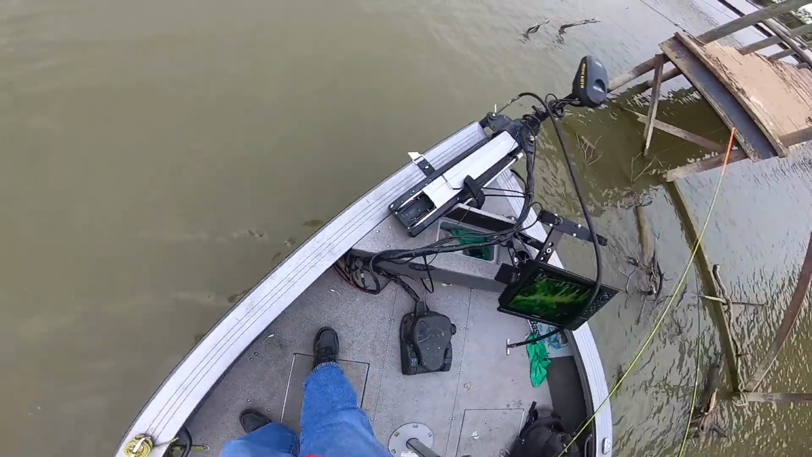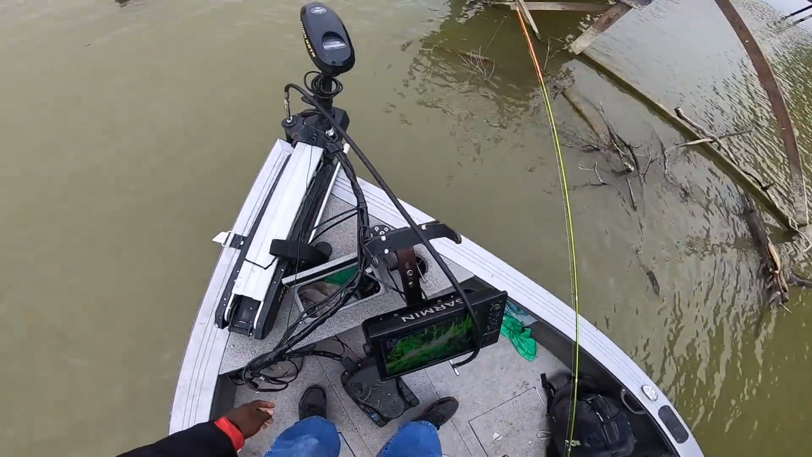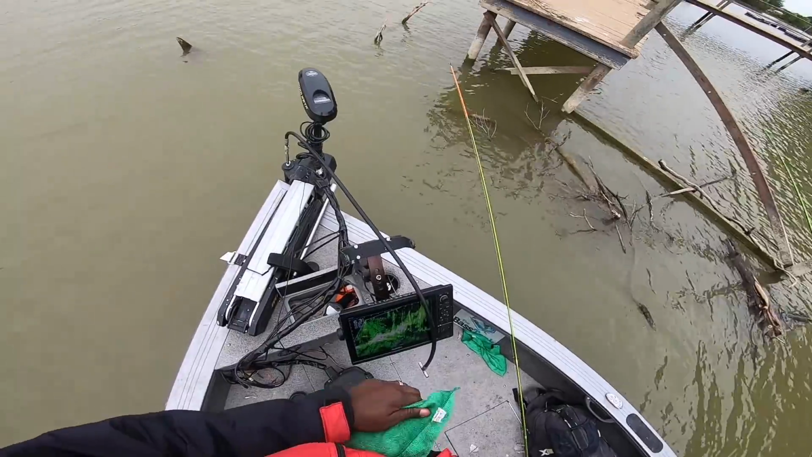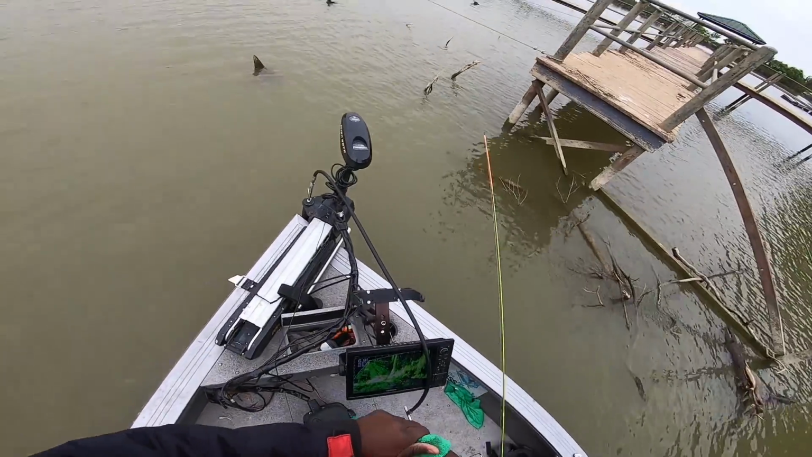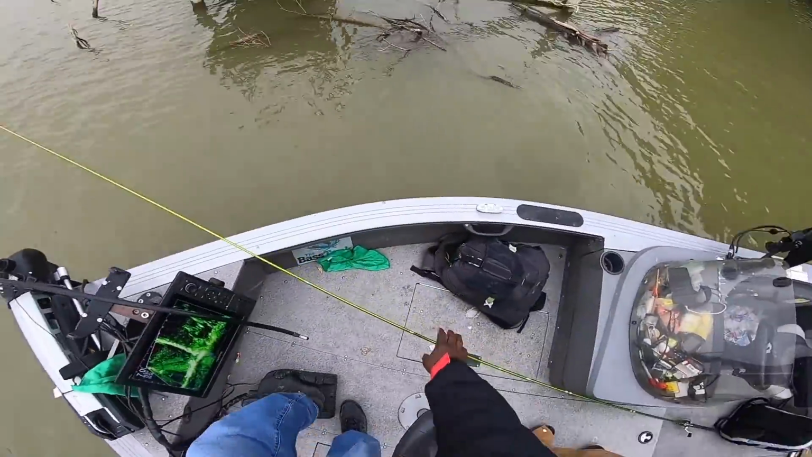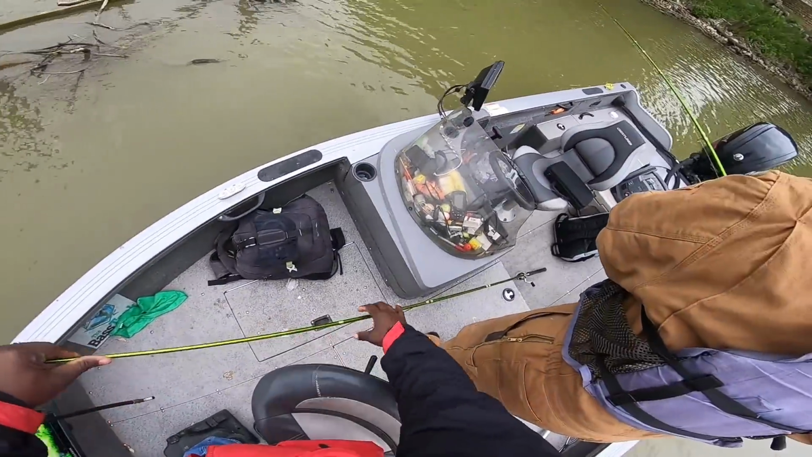Oh, okay, little funky thing. Let her swim. We're gonna let her swim, y'all. Let her finish doing what she was doing. She still had plenty of eggs, and I saw that fish on live scope, so it's all good in the neighborhood. Let's get back to it, man.